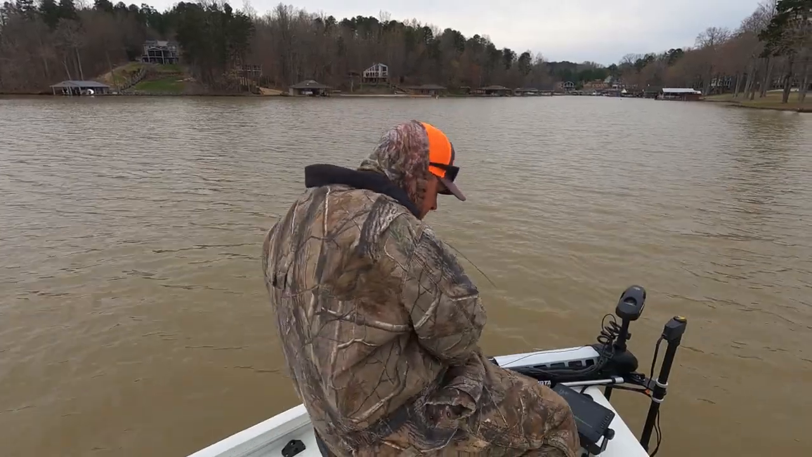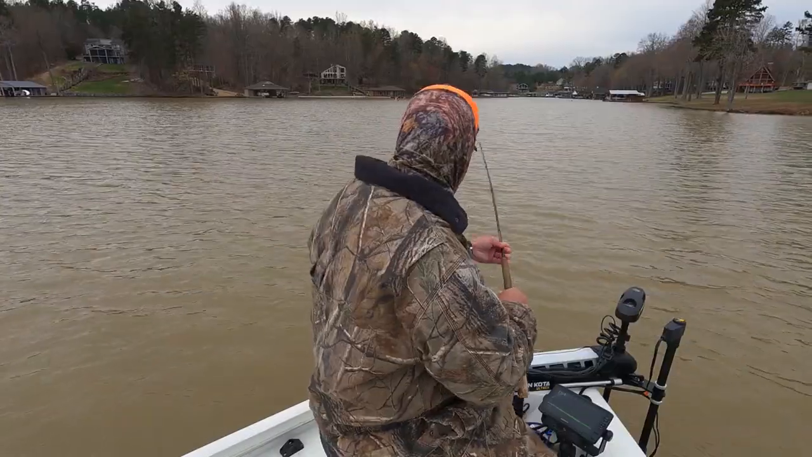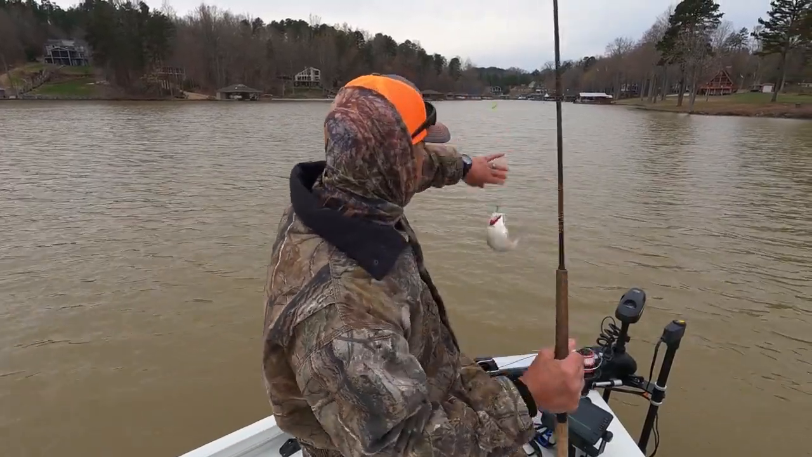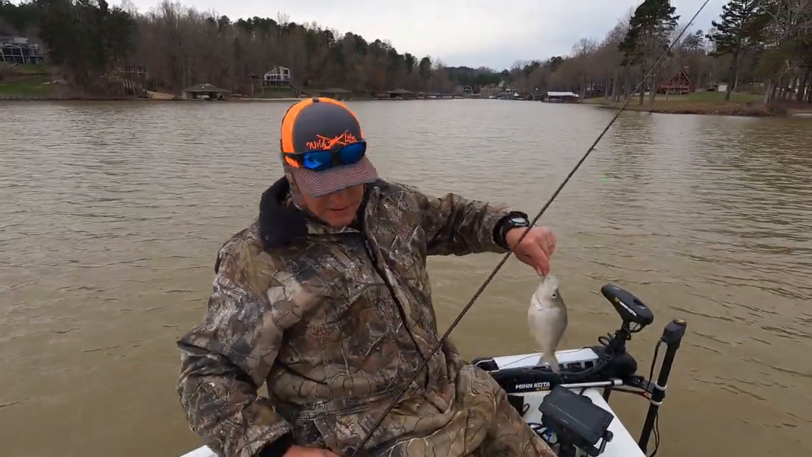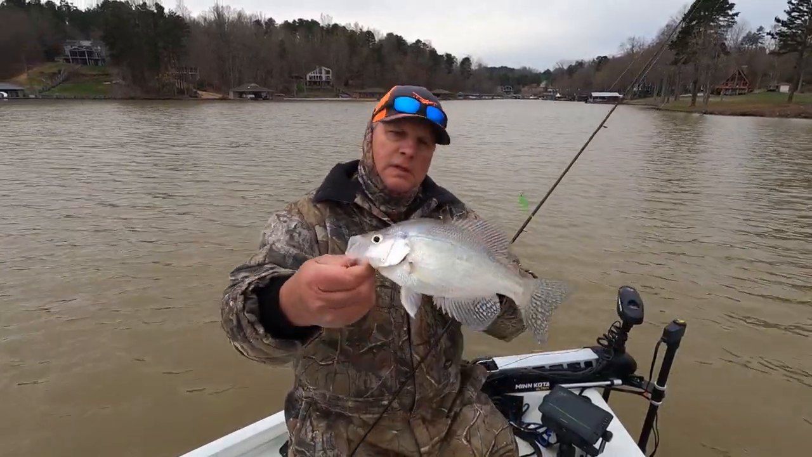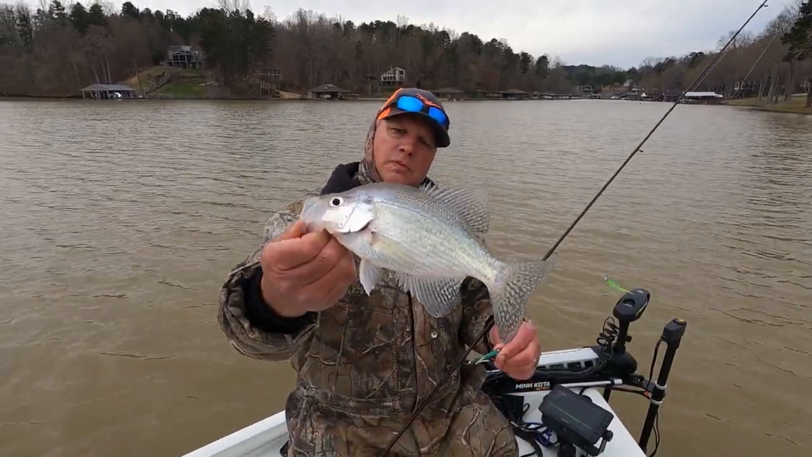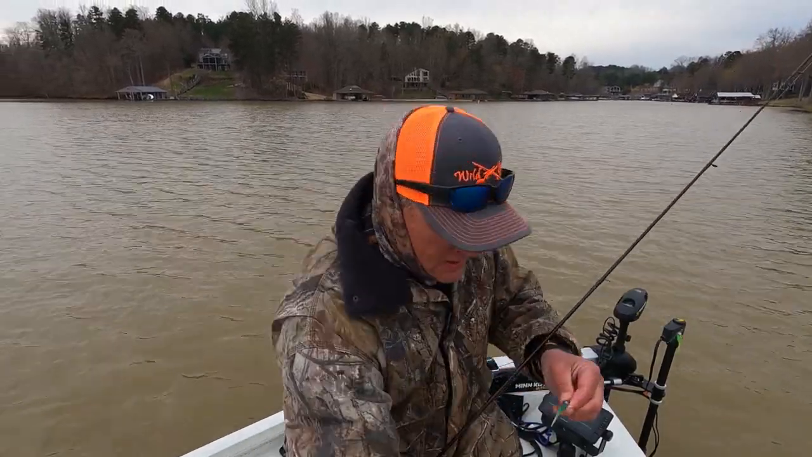That rascal thinks he's a monster. Get up here. What's wrong with you? I had him hung in the side of the face. Boom. Okay, so that is the good crappie. That's an 11-inch fish.